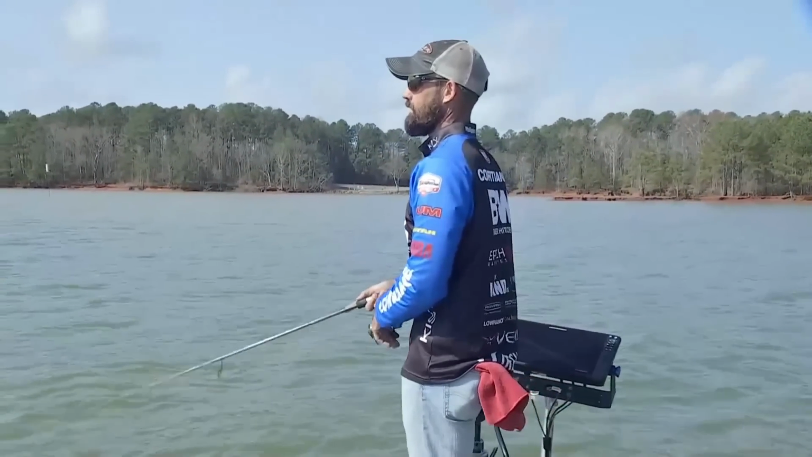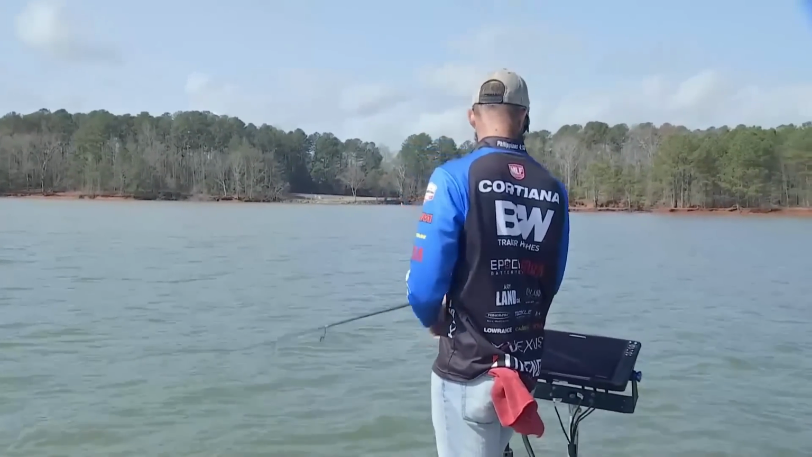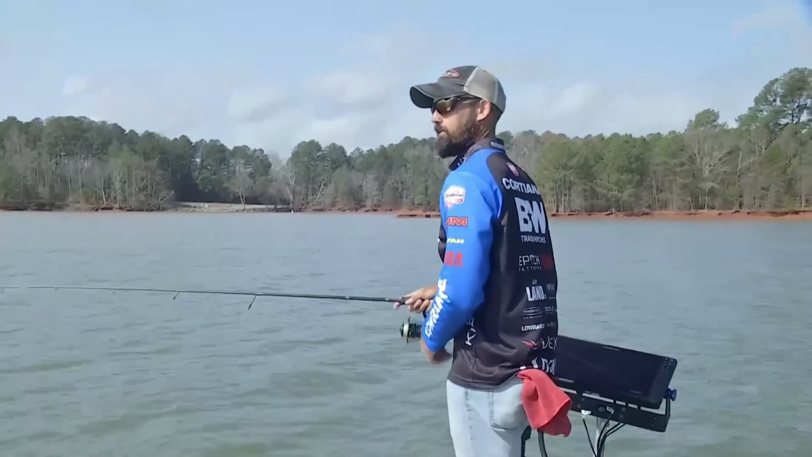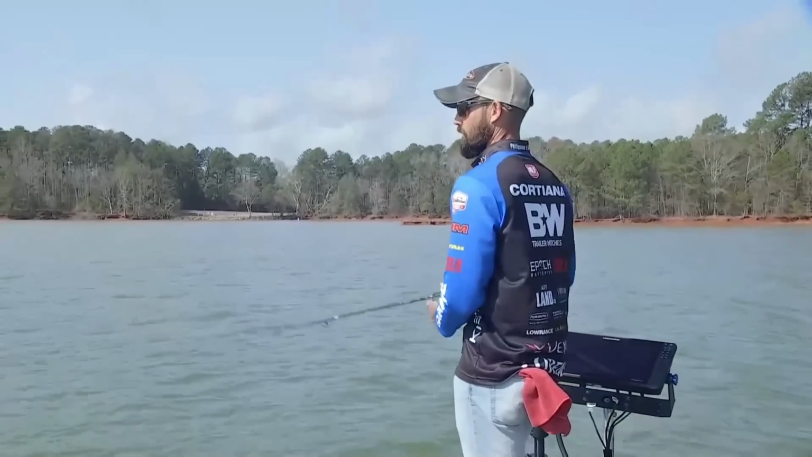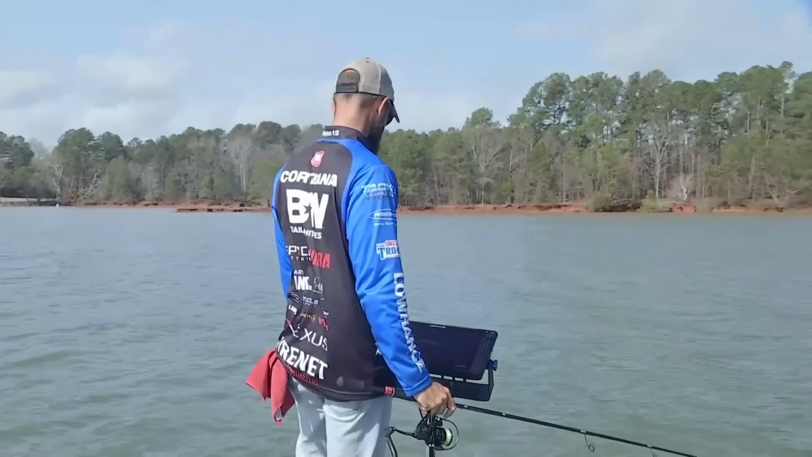A lot of them have these little shoal markers with a white pole and a big buoy on them, so make sure you don't want to hit them, but those are great places to go try to find bass that are either feeding up on these with the wind blowing the bait over them, or if they're actually spawning on them. Yeah.